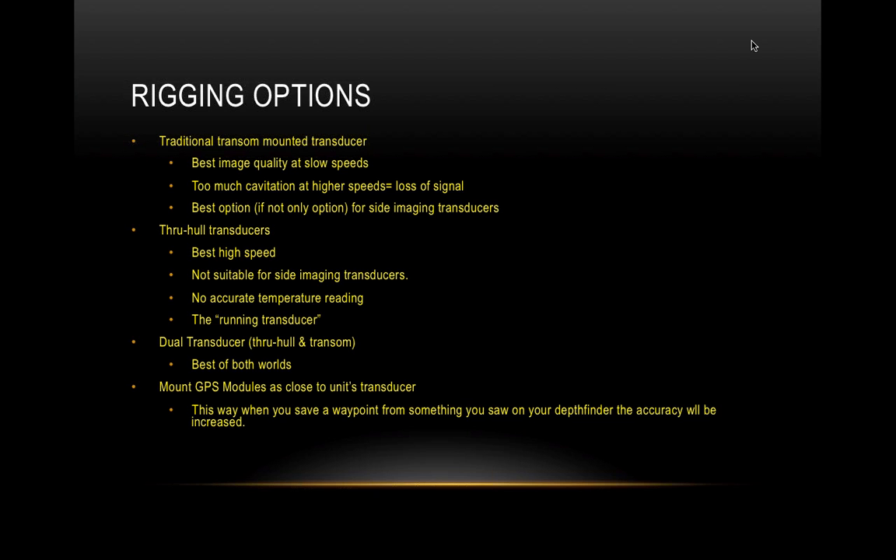Again, all right. So moving on to the GPS mount. This is something that a lot of companies are getting away from as a whole, the GPS modules. A lot of them have internal GPSs, so when you buy a unit, the GPS module that picks up the GPS satellite signals is inside the unit itself. But a lot of them have pucks. They're external modules that you have to mount somewhere else. Mount those as close to the transducer that particular unit is reading.